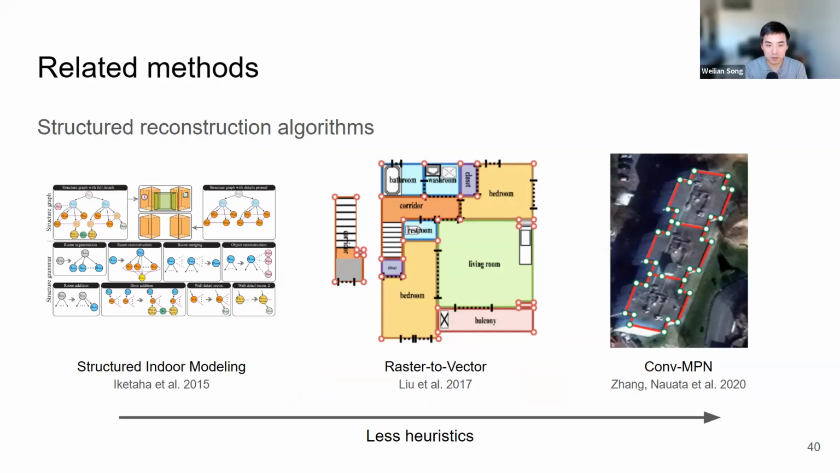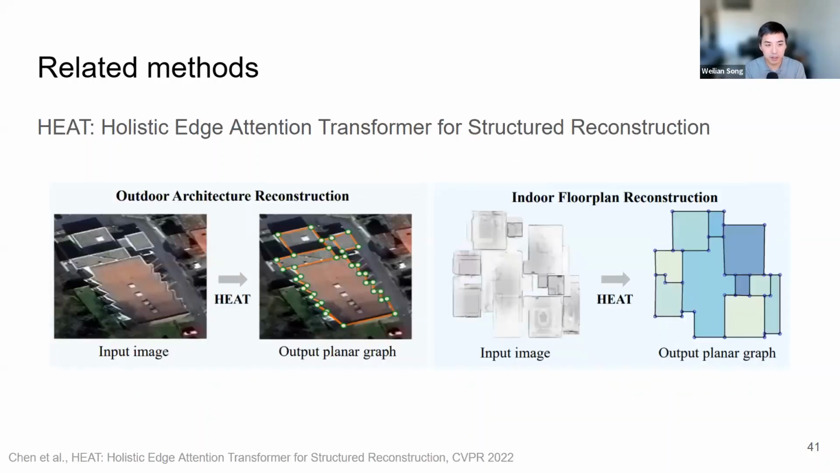I think for Raster-to-Vector, it was more that the junctions between walls were defined, and then using integer programming for optimizations. And eventually, with ComBiMPN, we can have flexible topology and also a lot fewer assumptions. So there are no Manhattan assumptions anymore, which is closer to the real-world case. And in CVPR 2022, we have the state of the art in reconstruction with HEAT.